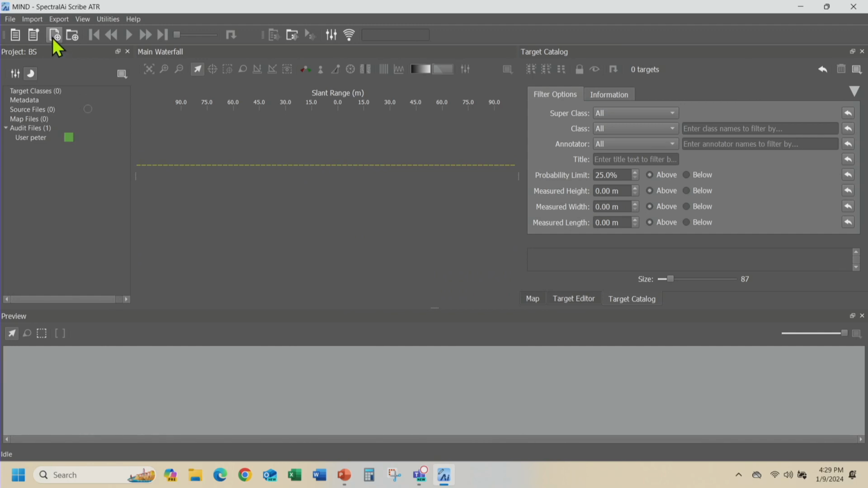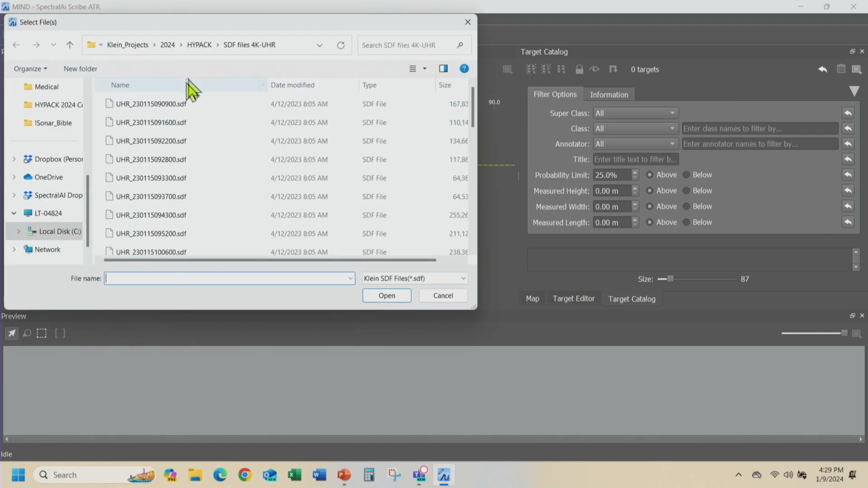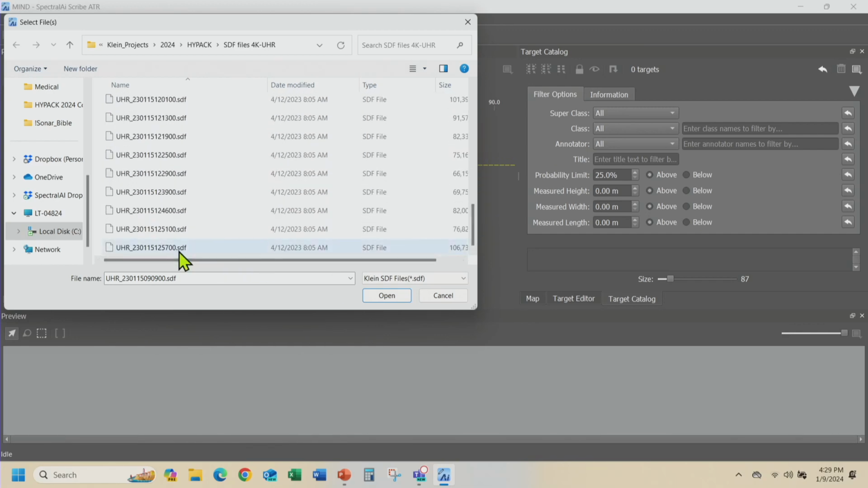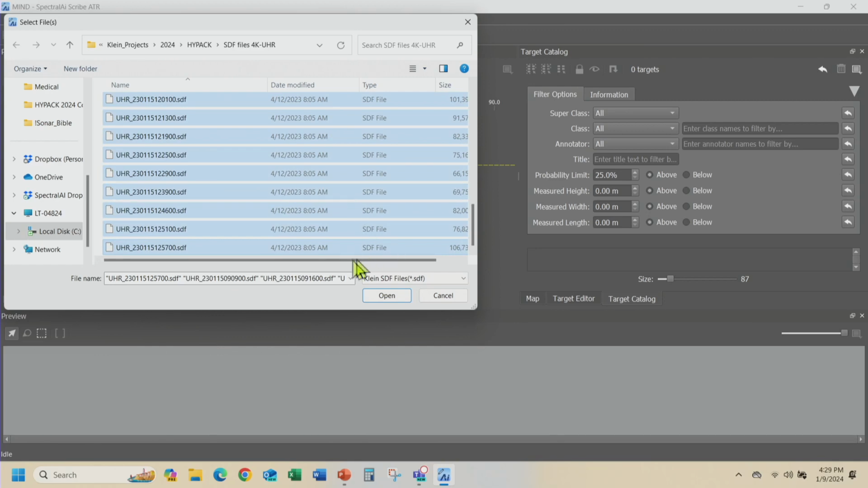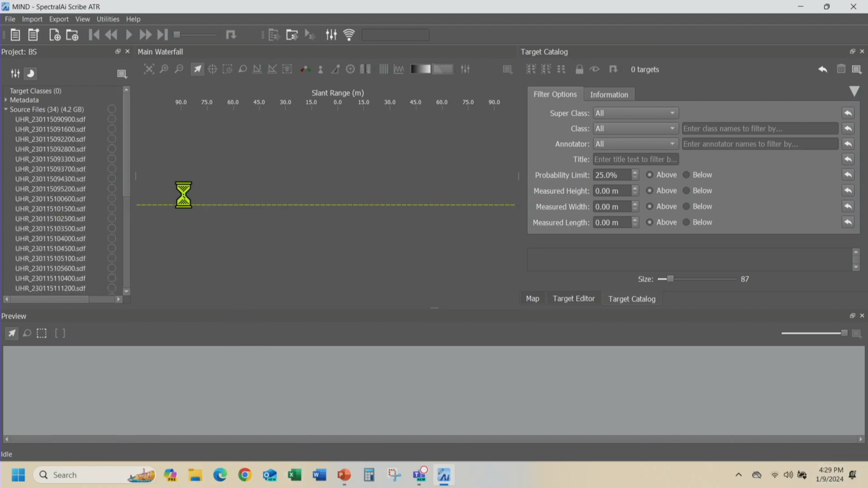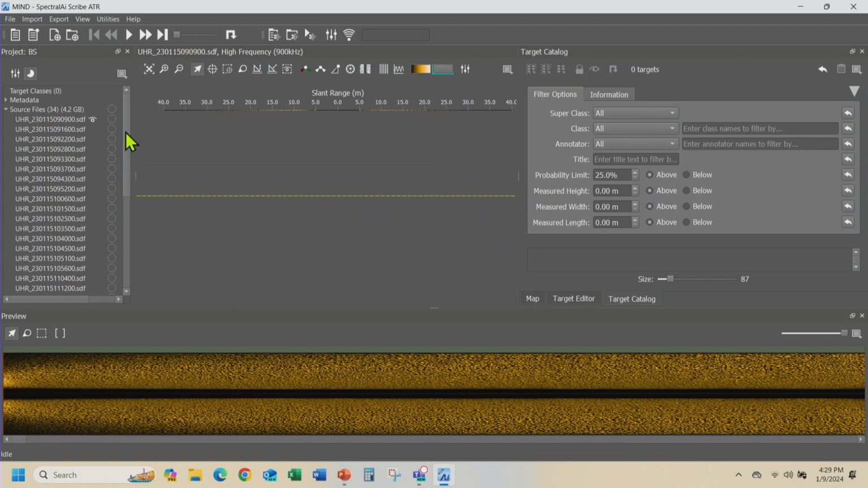Okay, so in this BS project, we're going to pull in some data. So now we're going to add some data. And what I'm going to do is add some of the files that Daniel showed you from our UHR system. So I'm going to add a bunch of files. Now, this is a lot of data that I'm actually adding, and you'll see how quickly it does it. So it's indexing the files now. And it has already loaded all of those files in here.